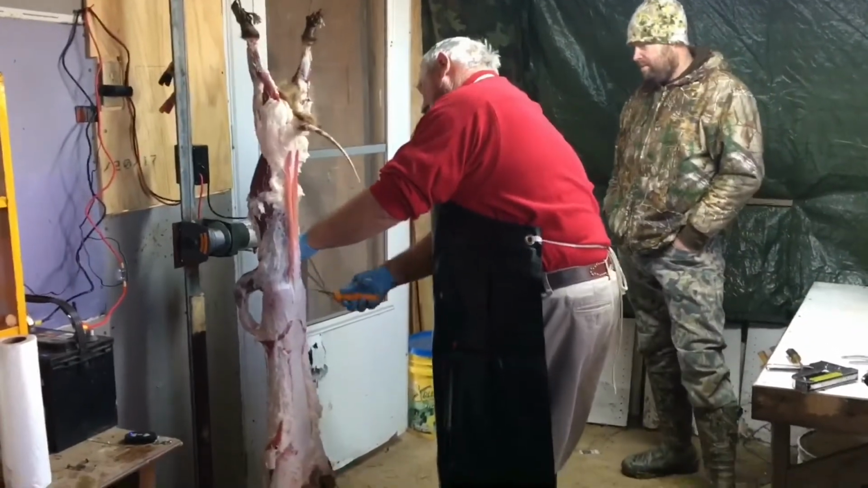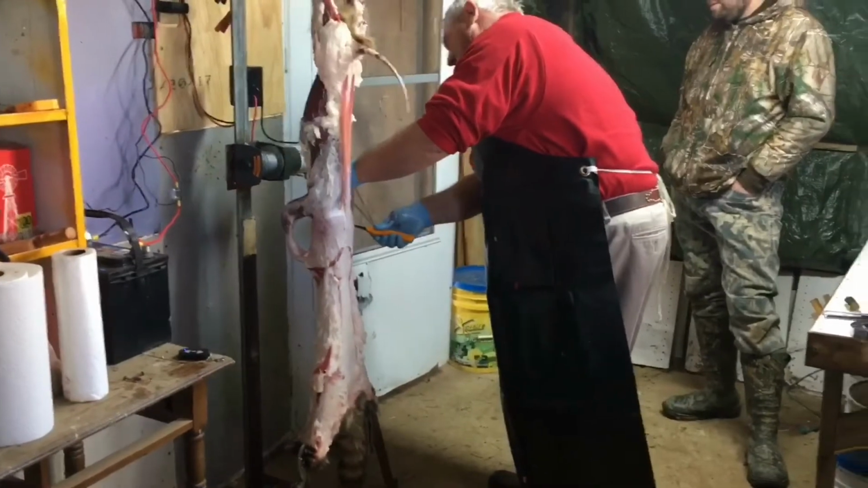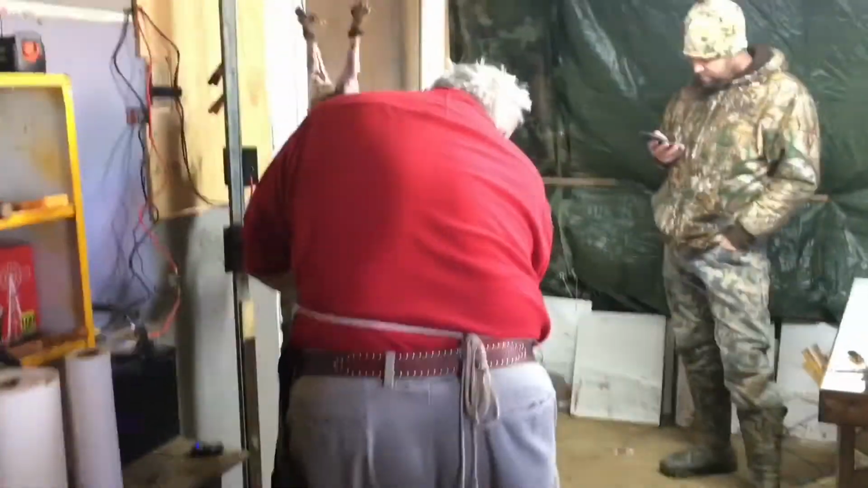But he was 5 years old. We went over there. He spent the day with me. And it's 10:30 or something like that. Dad, I'm hungry. We had a hog that we was going to have for supper.